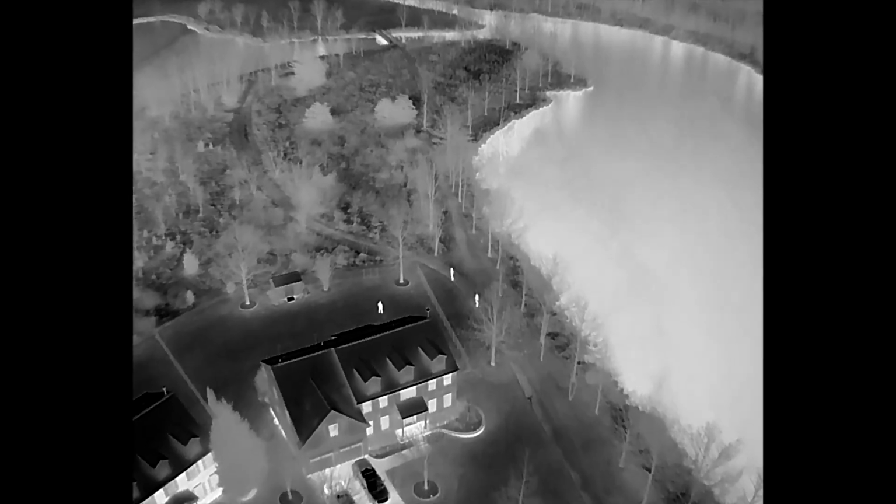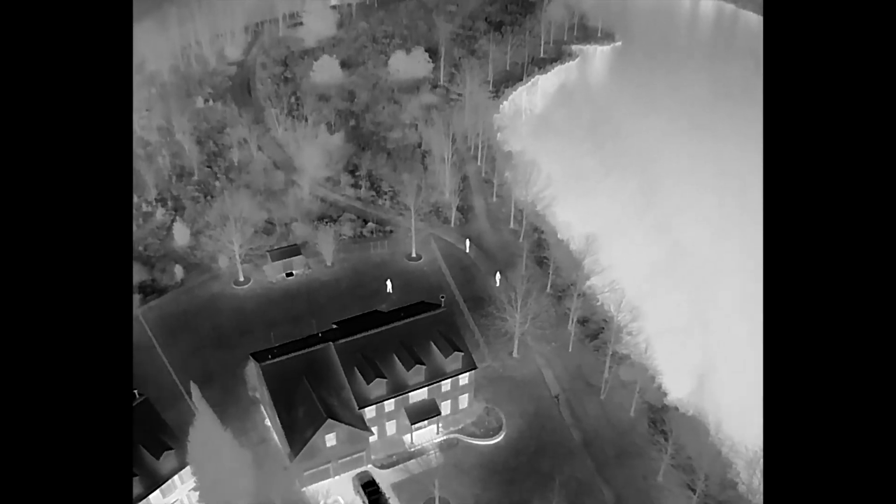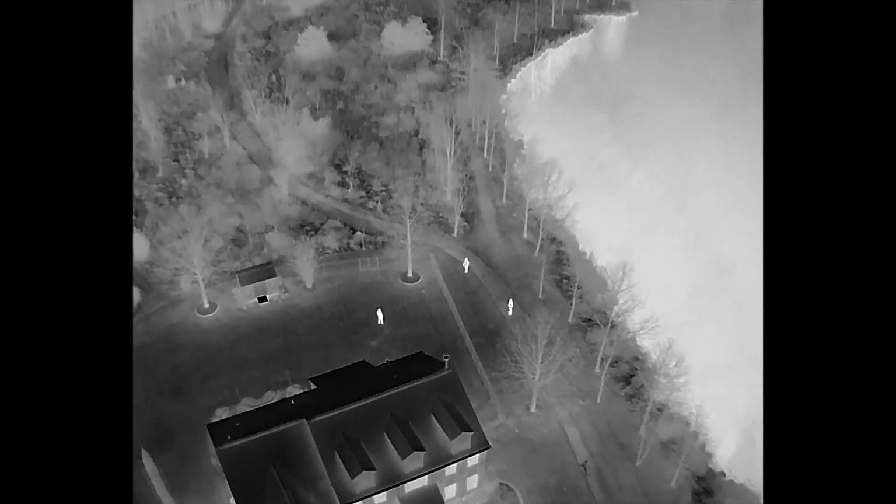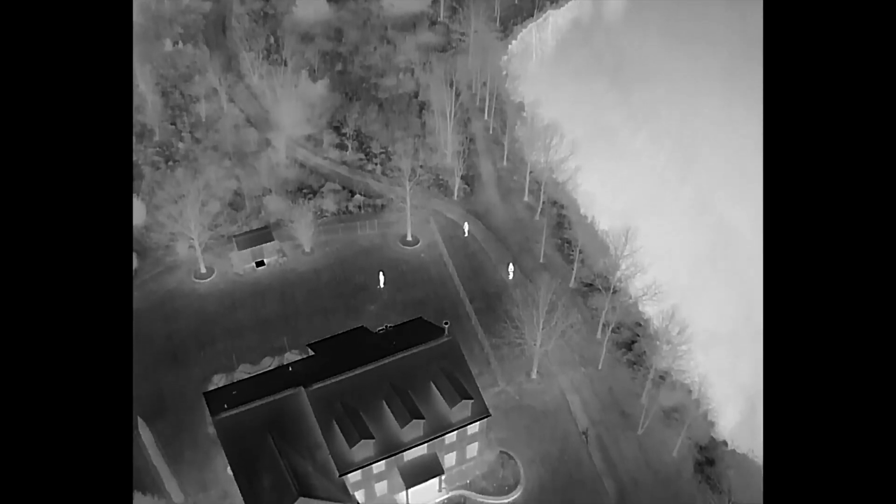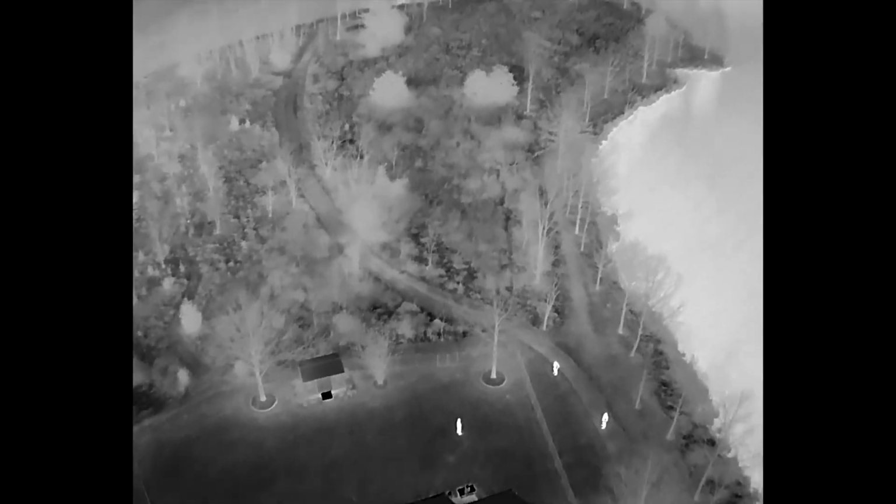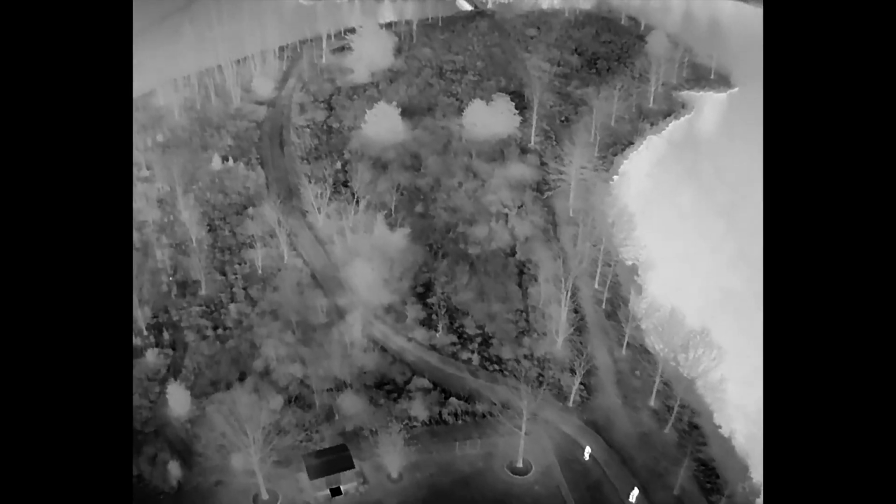To take us back to the clip I shared at the beginning of the video, you'll notice that when I'm flying up at 200 feet, I can easily identify a person down on the ground. There are 3 individuals on the ground, and they are really easy to spot. And as I fly over them and look through the woods, I see no thermal activity whatsoever, no hotspots, so I know instantly that the person I was looking for in that scenario wasn't in that area.